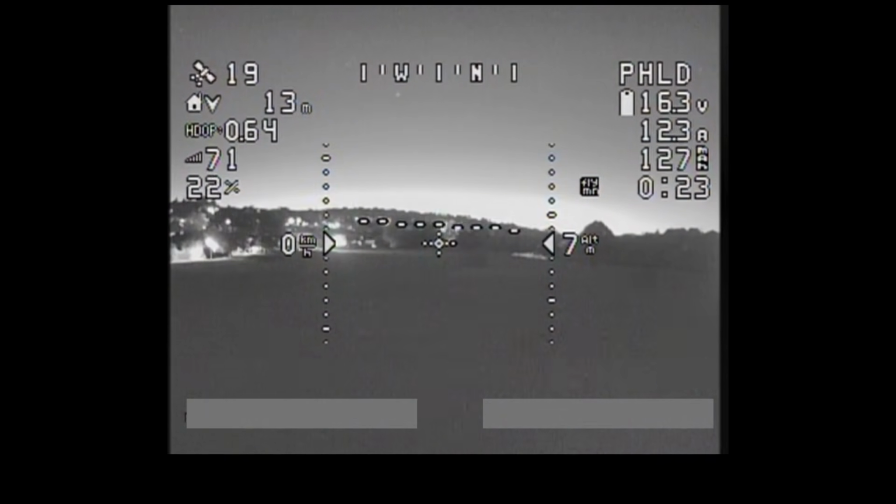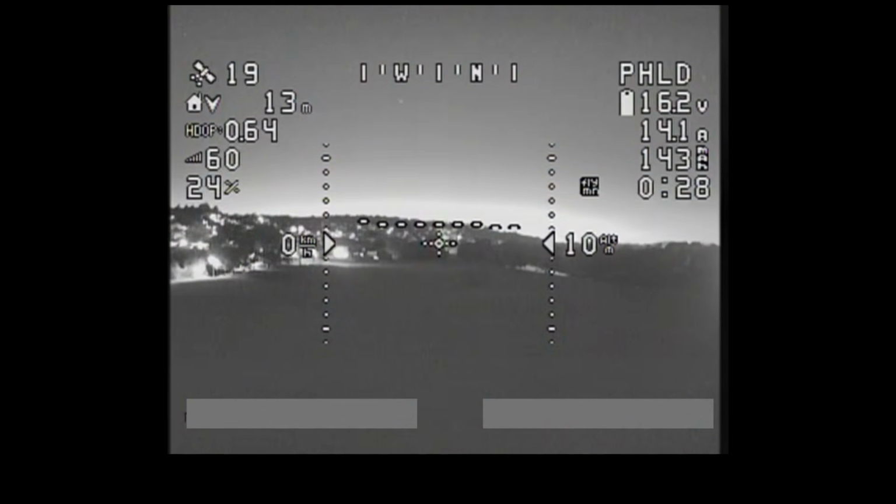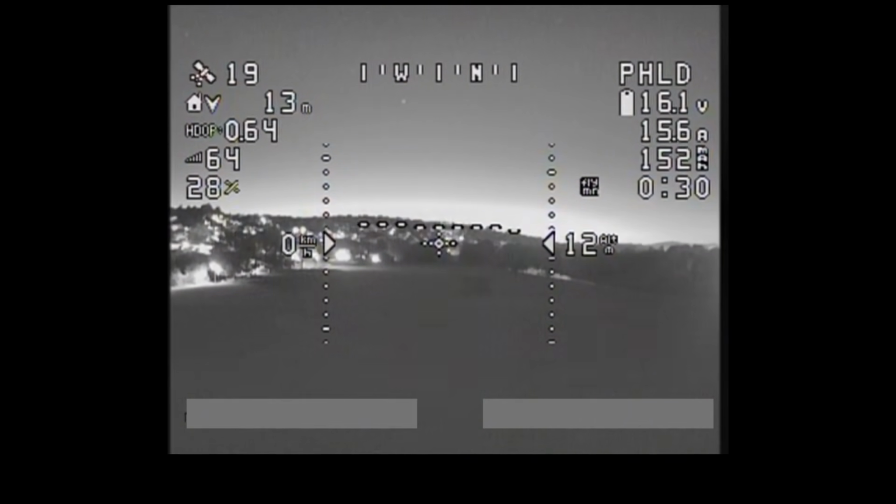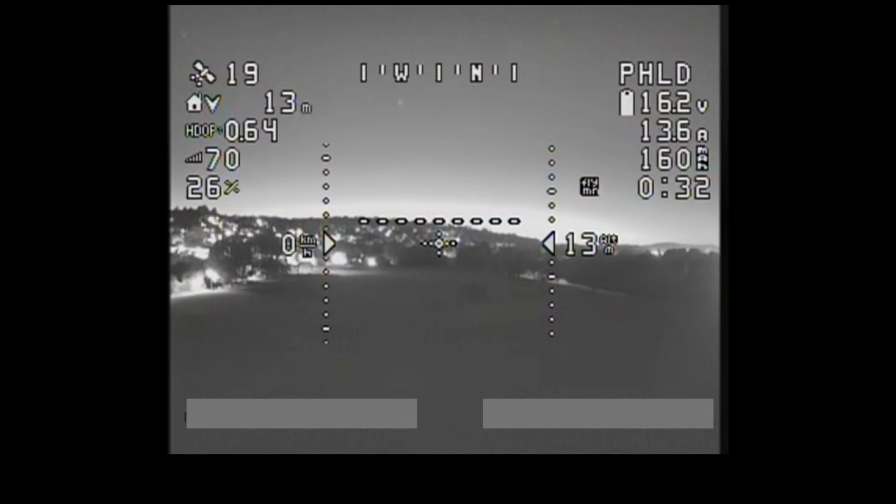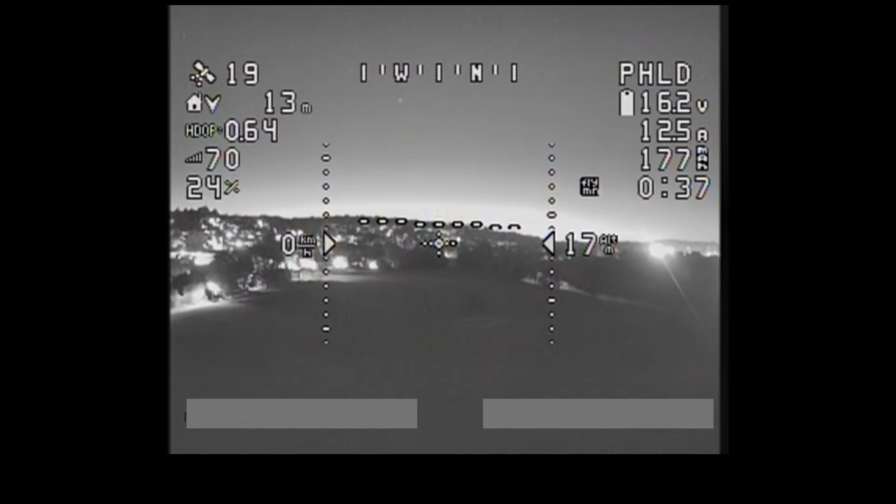So the view you're seeing on the camera at the moment, this is from the Caddx Infra. This is the ultra low light near infrared FPV camera. And yeah, as you can see, it's a very, very good camera for seeing in the dark.